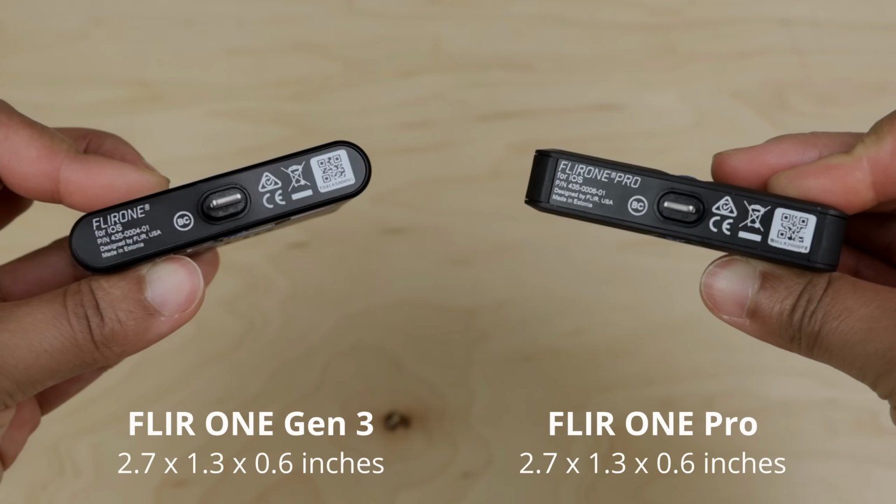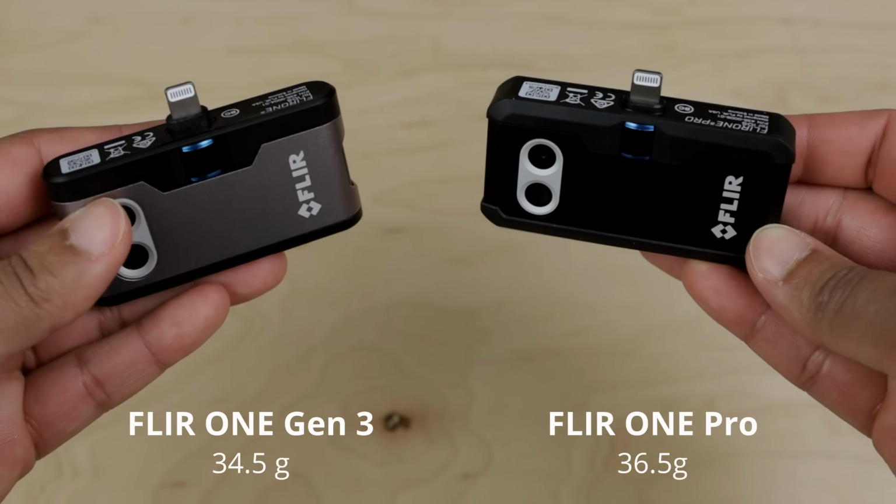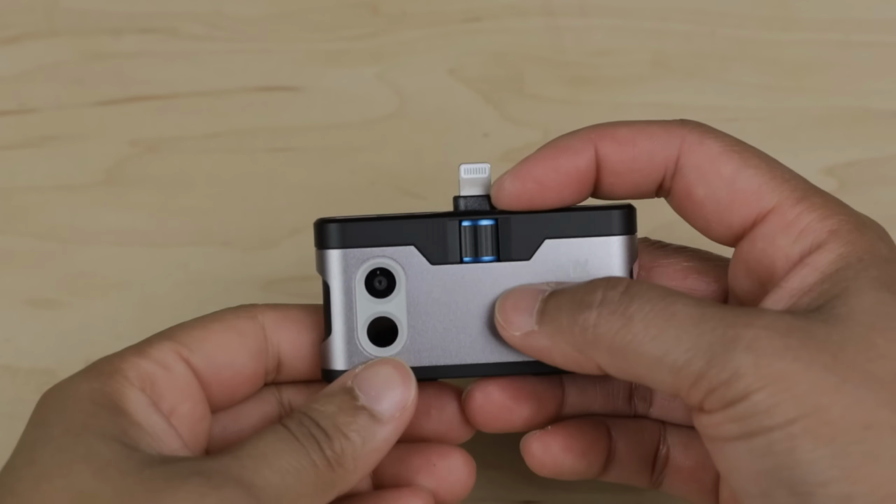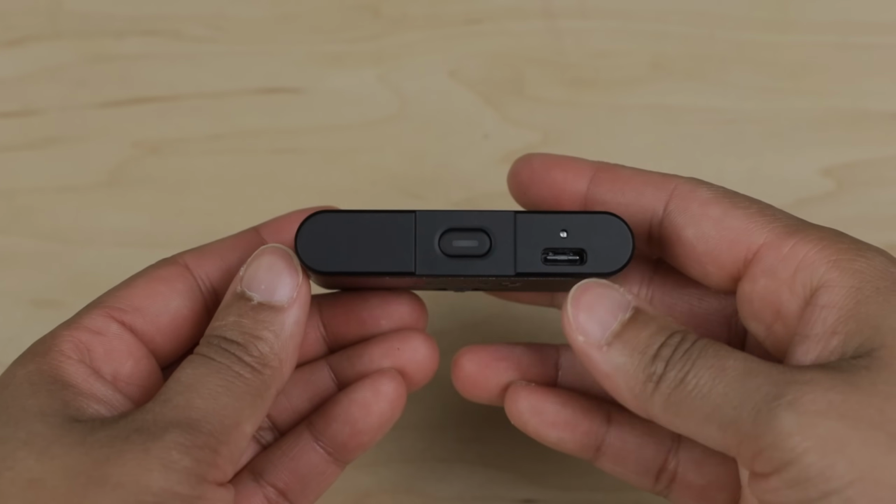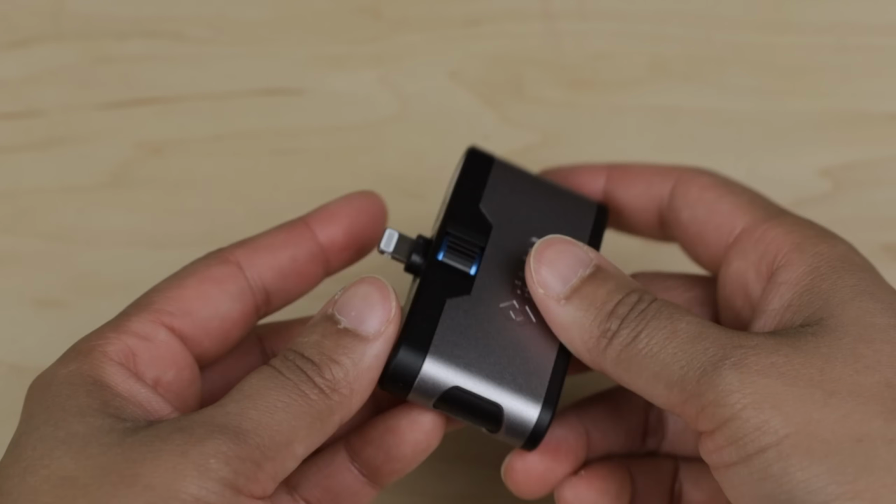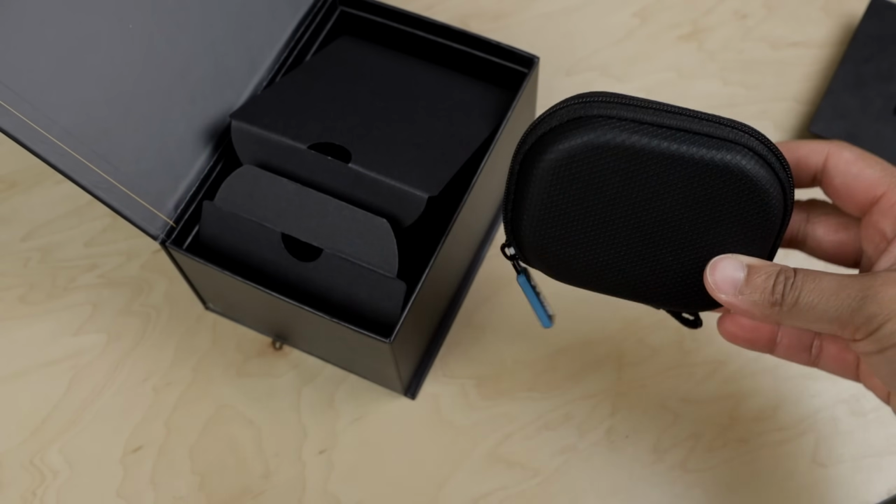They measure 2.7 by 1.3 by 0.6 inches. The Gen 3 camera weighs 34.5 grams, while the Pro camera weighs 36.5 grams. I bought iOS versions, but you can also find Android versions of both products. They connect to iPhones with an adjustable male lightning port that can be moved up or down to account for the thickness of phone cases. The cameras run on a battery that lasts about 40 minutes and takes an hour to fully charge. Every package comes with a USB Type-C charging cable and a padded carrying pouch.